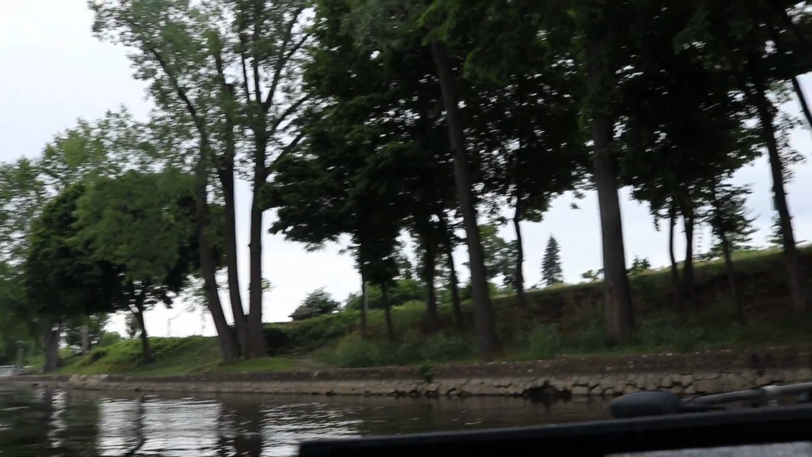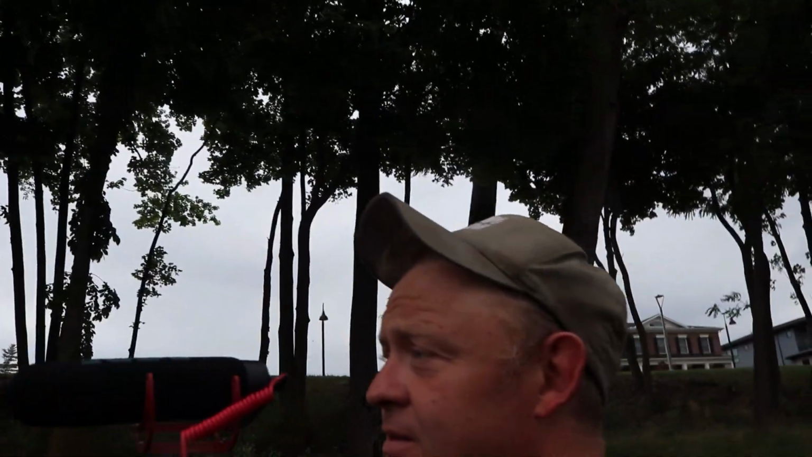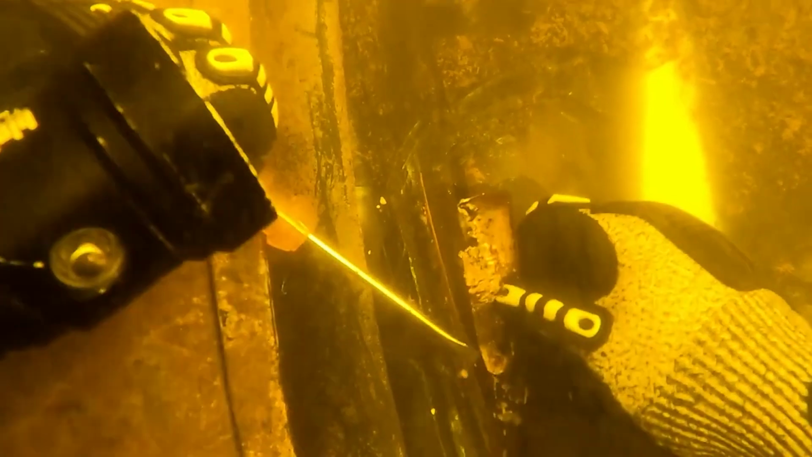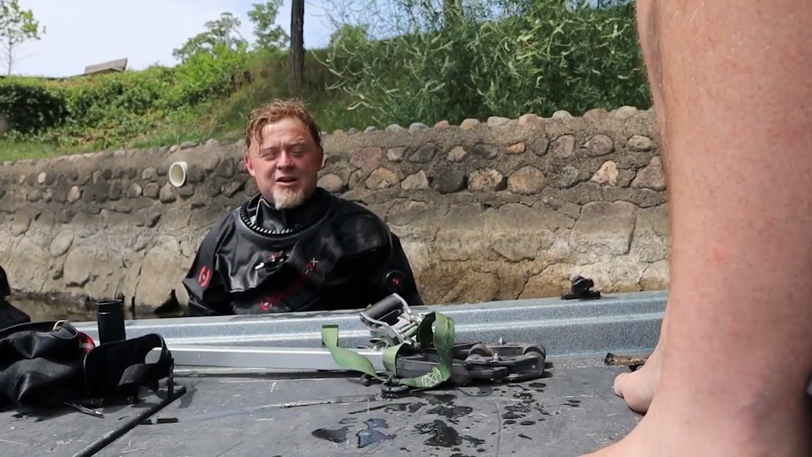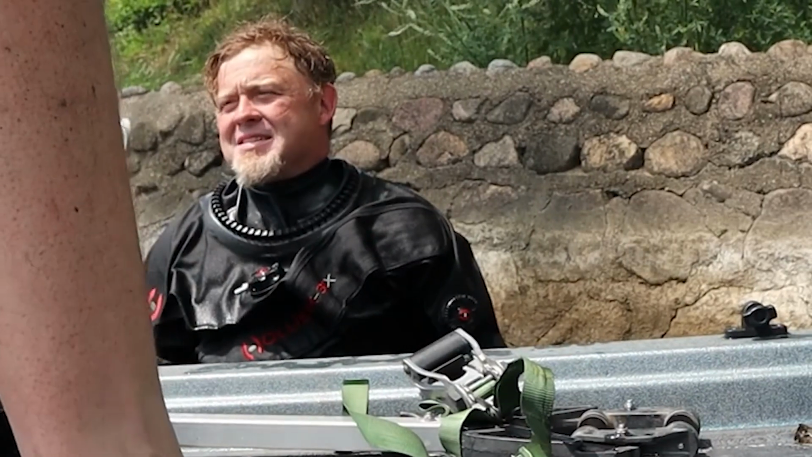There's so many trees though. Had to make it perfectly through. This isn't a normal dumping spot, I wouldn't think. No, I don't. So I'm curious what the VIN brings back on the car, but it's not old. It's been there a few years, but it's like a weird spot.